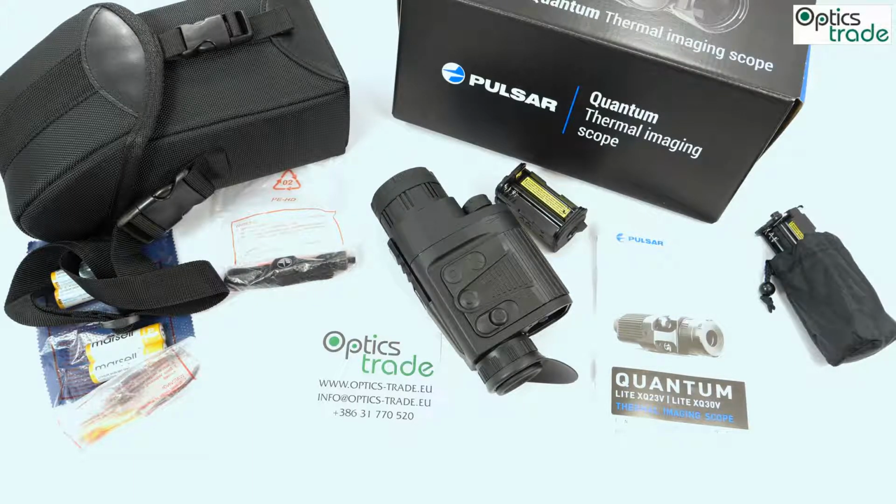I also think that even though it's a light model, it's still packed with all the features. It has 7 different color palettes, color modes, which is exceptional. I don't think that anyone would need all 7, but you can choose the one you like, and this is a big plus.